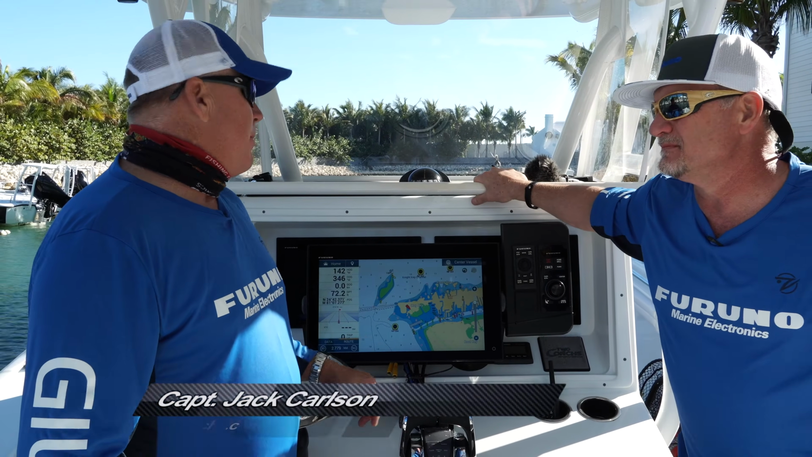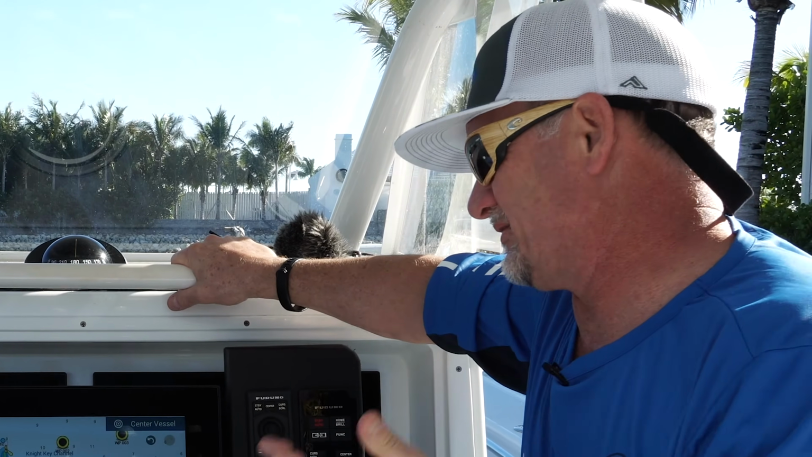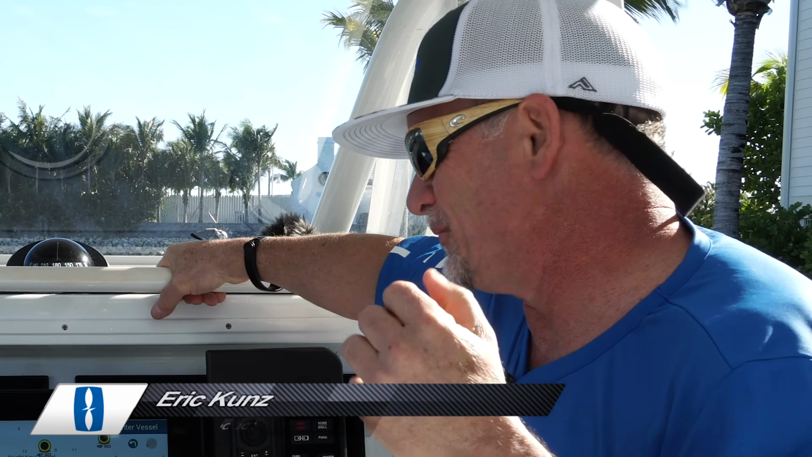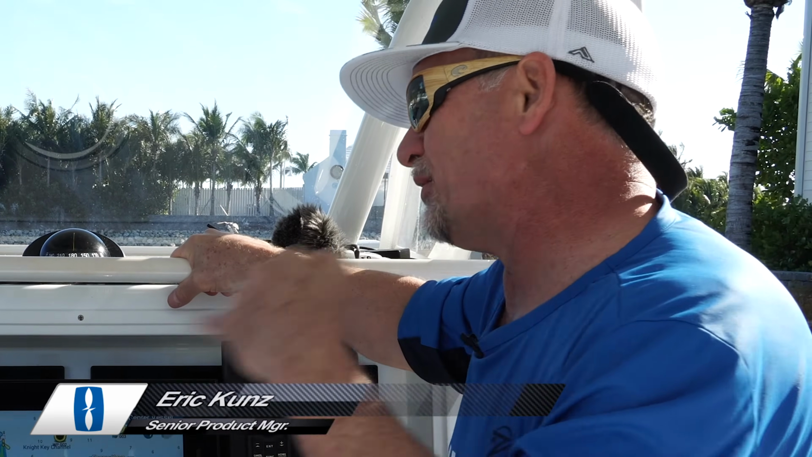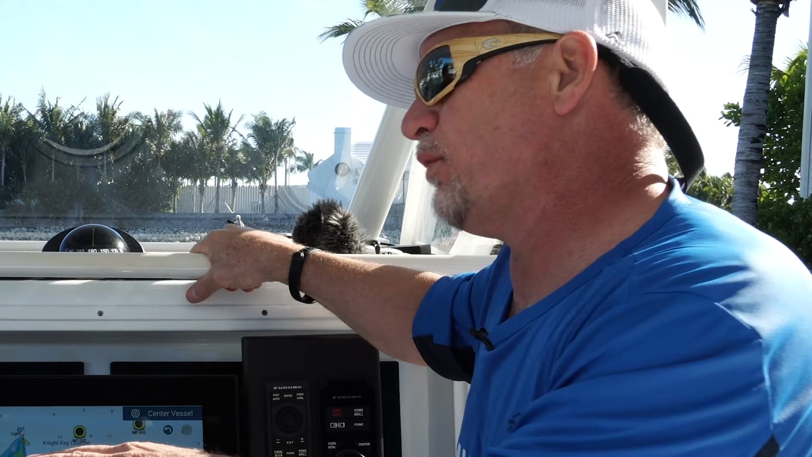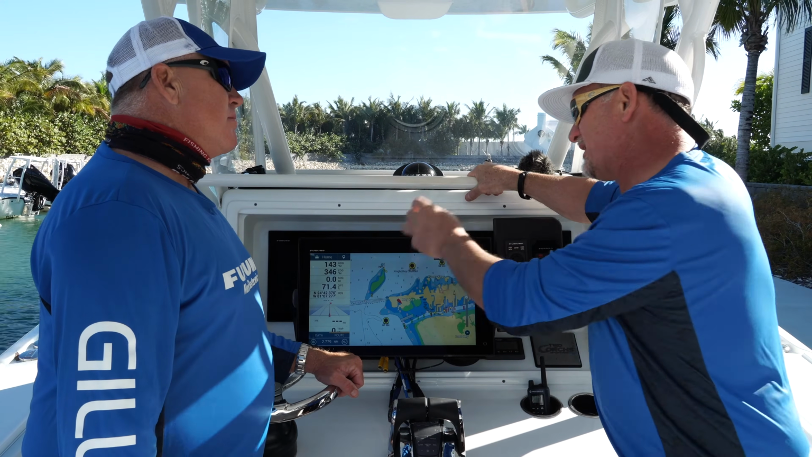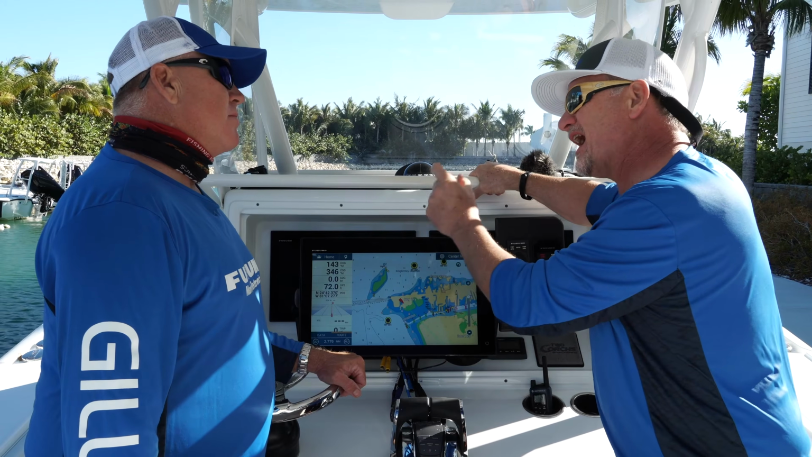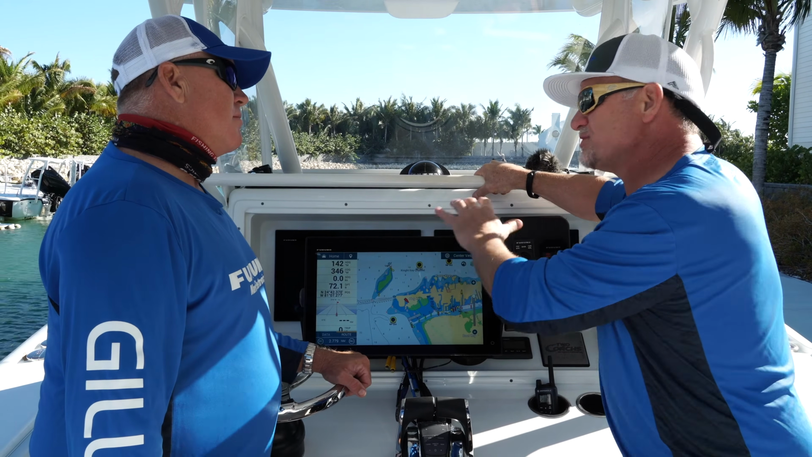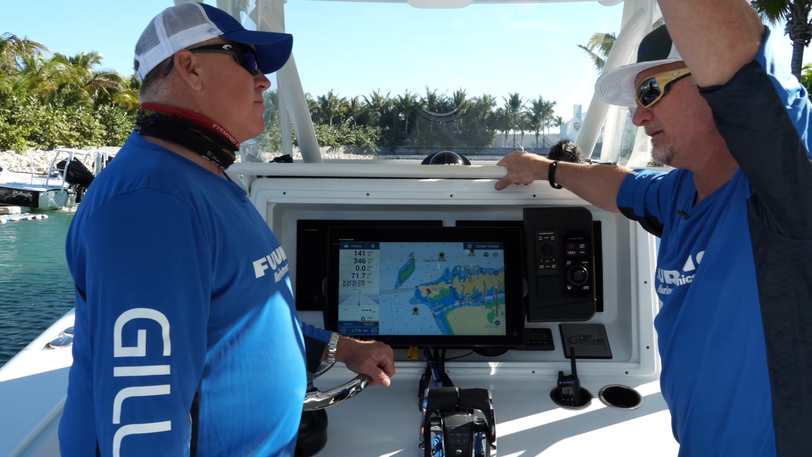So Eric, tell me about the new TZT3 built-in features. Well, there's a lot of built-in features, Cap, but one of the nice things is it's got a built-in GPS. Now, all of our competitors have built-in GPS. They all have WAAS. There's really not much differentiation there. This one has a pretty sizable antenna, so it's got high gain. It should be able to work just about in any center console, even if there's a top on it, no problem.